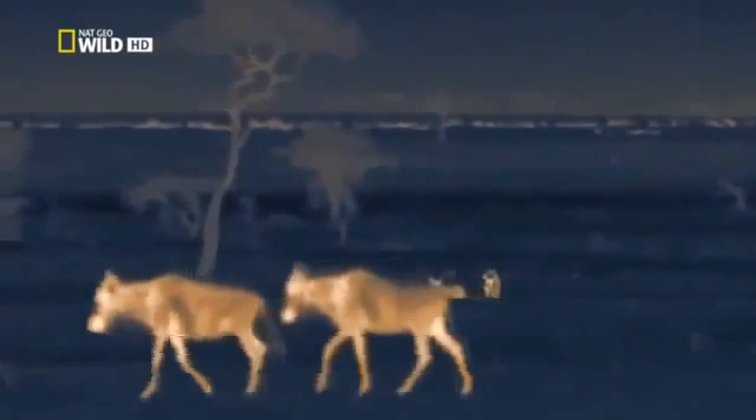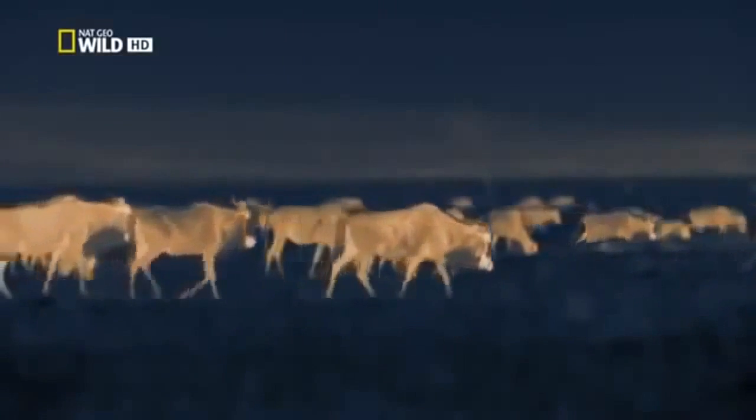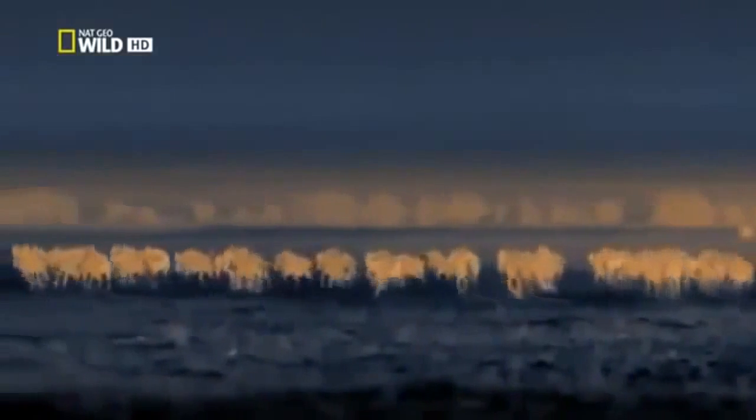One of the girl cubs can't resist making a move. Her brother joins her. This is a good start. Close the gap and wait for the best moment to strike. But another sister still needs to learn the value of patience. The wildebeest hear her heavy footfalls and take off. The young girl seems surprised to have cleared the area.